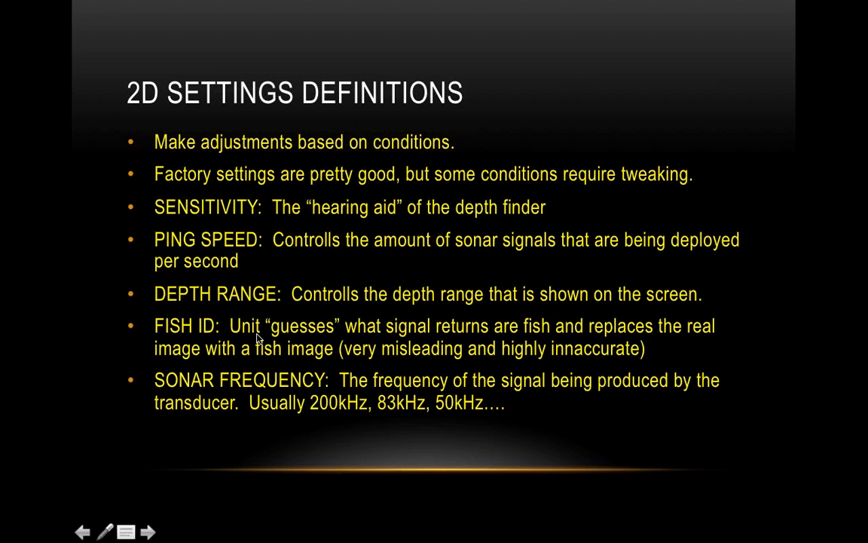Fish ID, this one, we're going to be talking a little bit about this. It's essentially where the unit guesses what signal returns are fish and replaces the real image with a fish image. It's very misleading and it's highly inaccurate. It's really not a feature you want to be using, in my opinion.